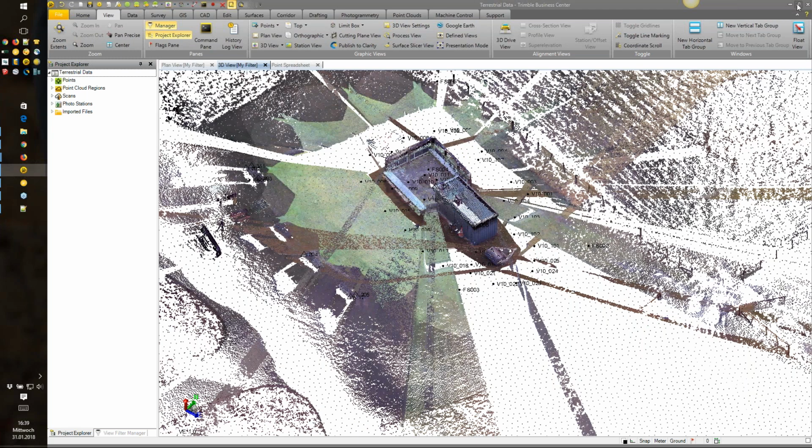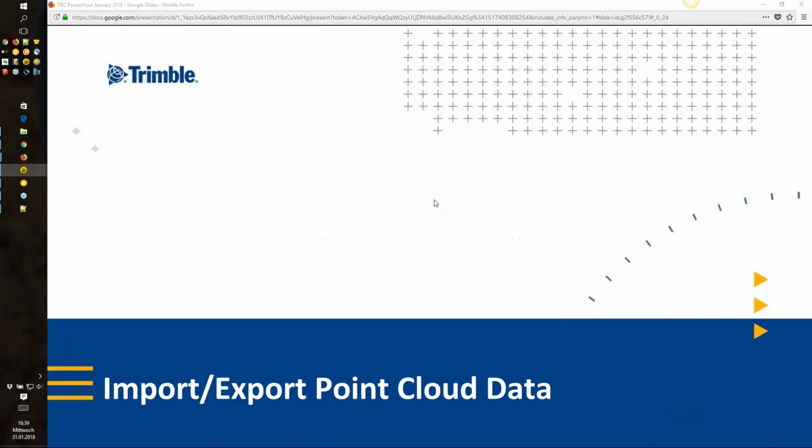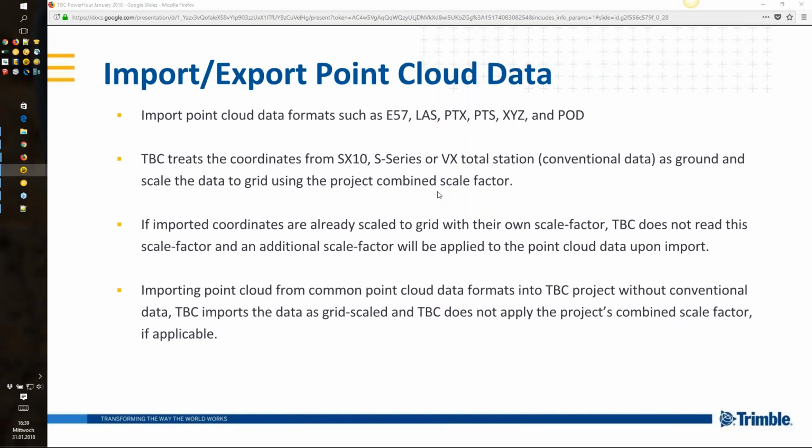So when I'm jumping back to the presentation, I want to talk about the import-export functions that we have in TBC for point cloud data. On the import side, we have E57, LIS, PTX, PTS, XYZ, and POD.